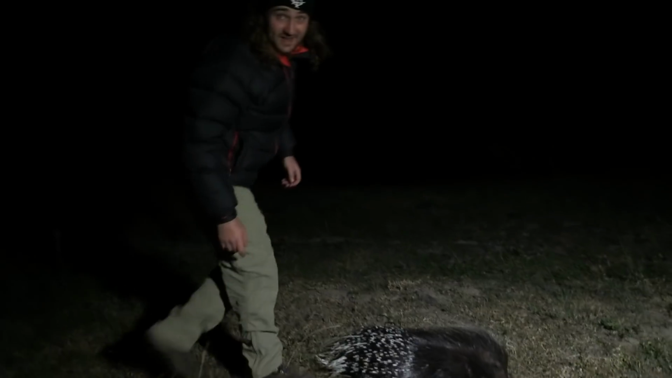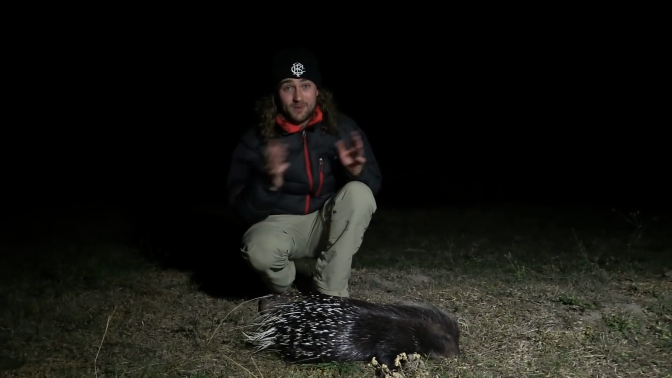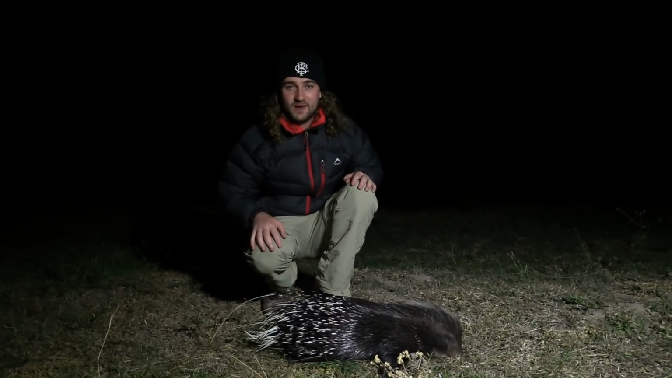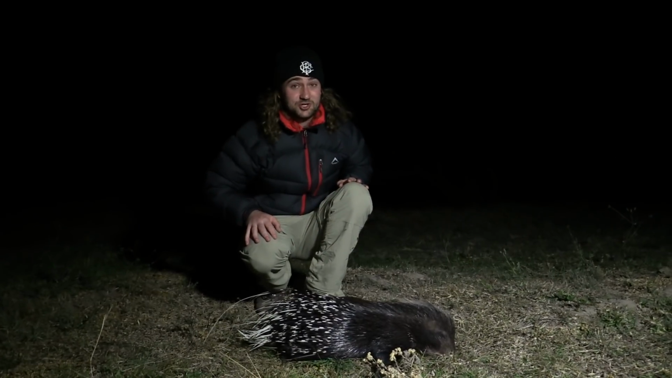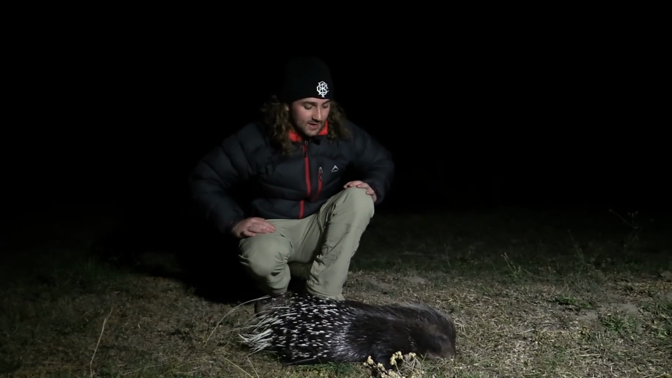I must say I was quite worried about this one because I had one pellet in the magazine. We were pretty much going to call it a night there, at least I was, and then while we were walking I saw this guy and I didn't want to just pull the shot off because if I needed to take a follow-up shot I wouldn't be able to do that. So I took my time.